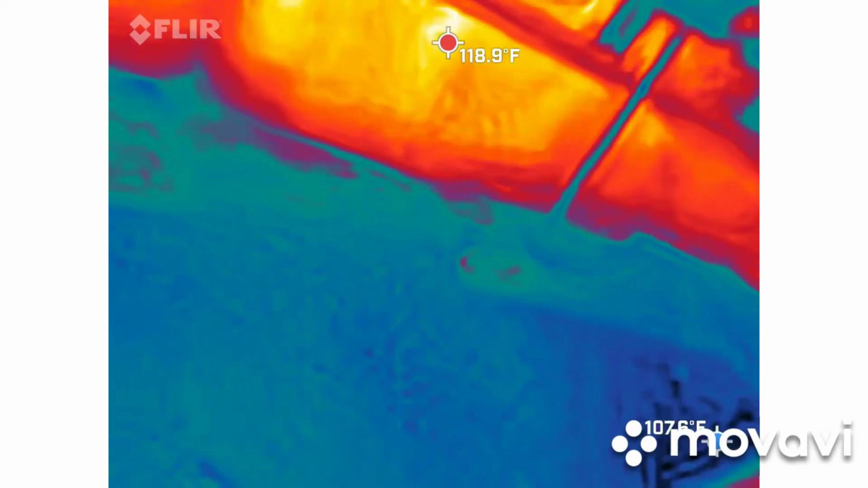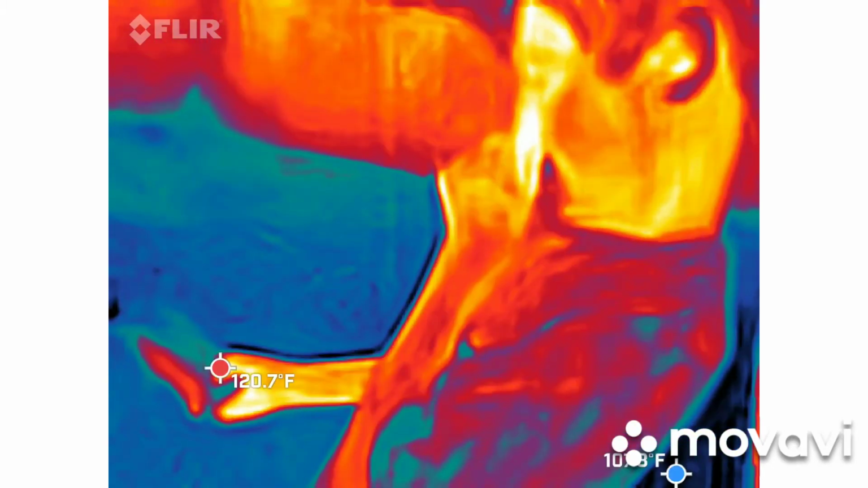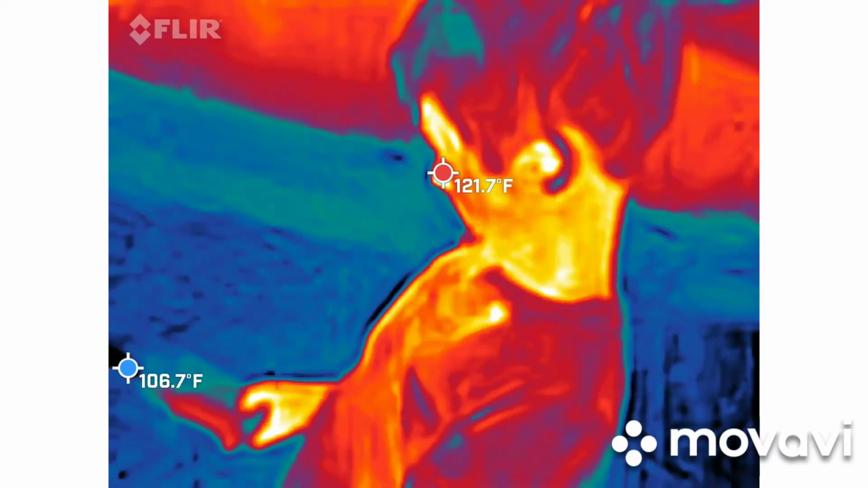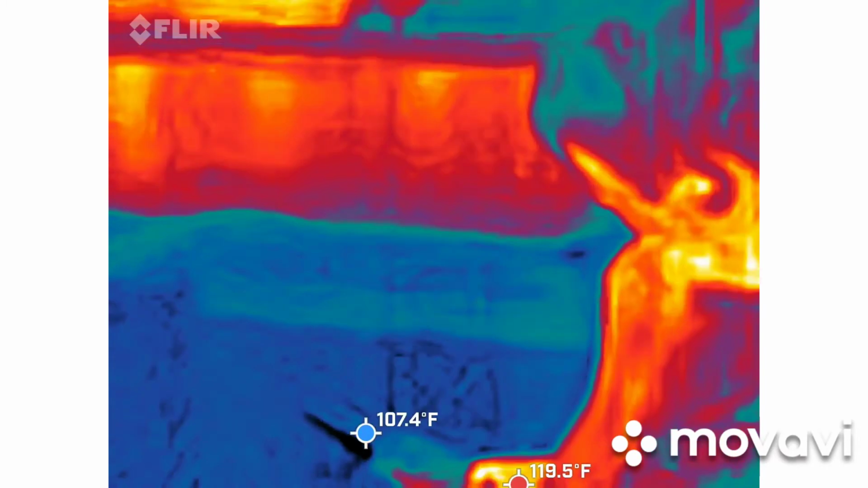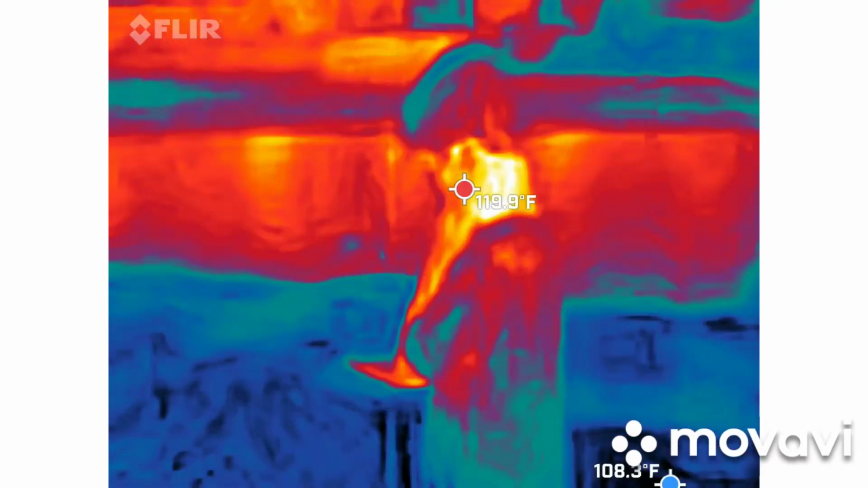I just got 1.2. Find any cold spots? I've got 17.5. Yeah, I wrote that one down. It's a good one, because yours is a lot more accurate than the one that Taylor has. Let me see what the girls are hearing.